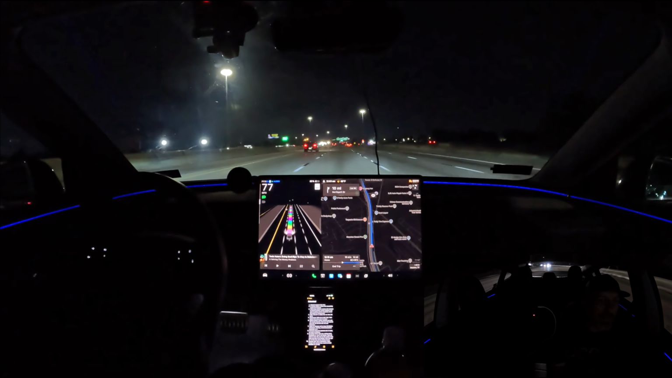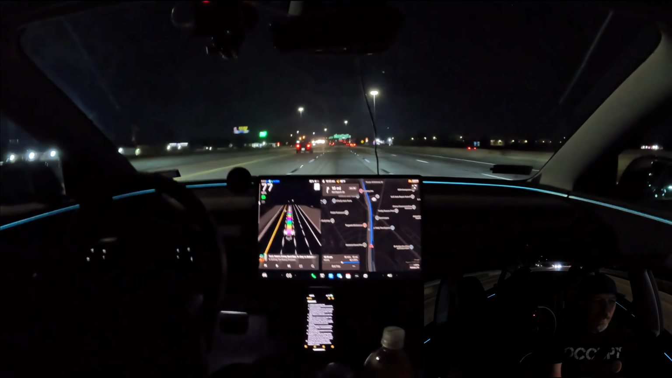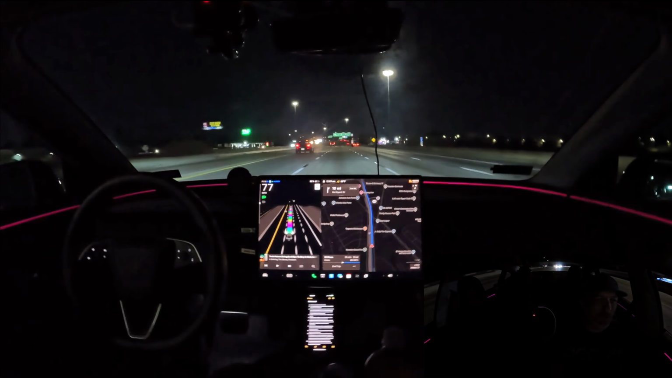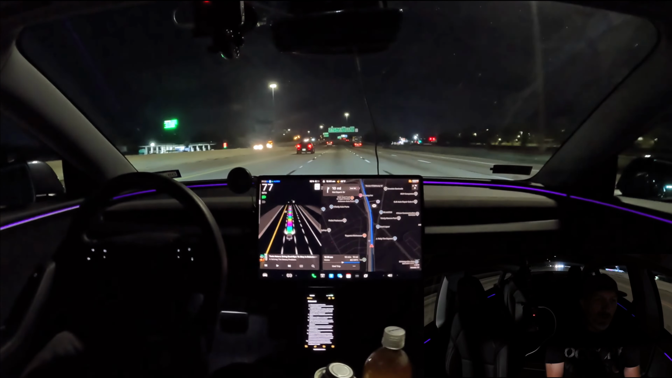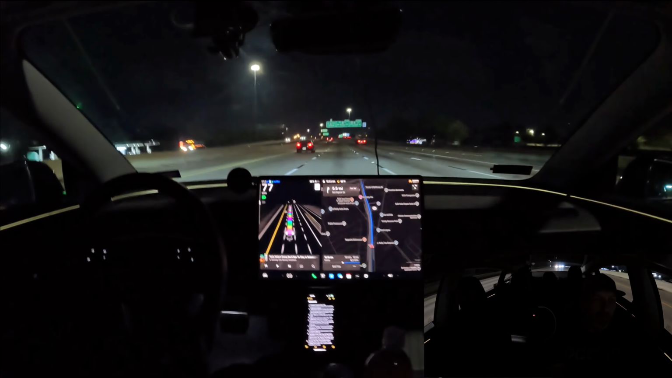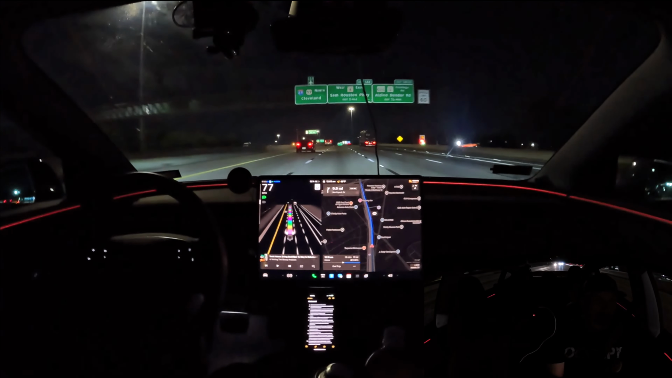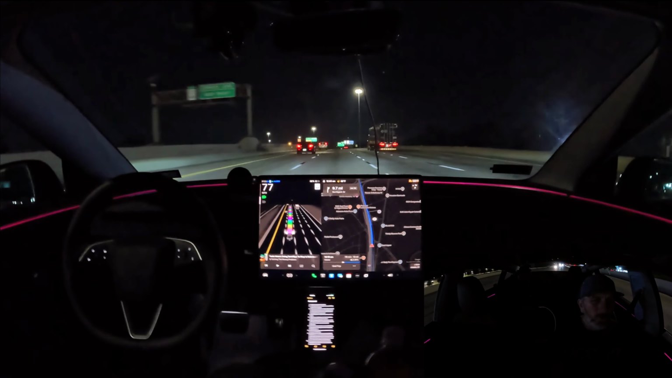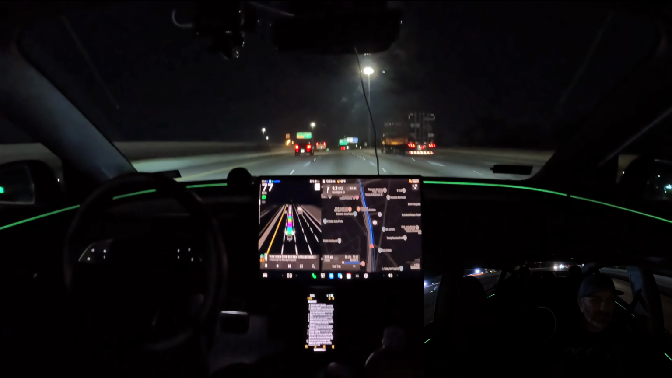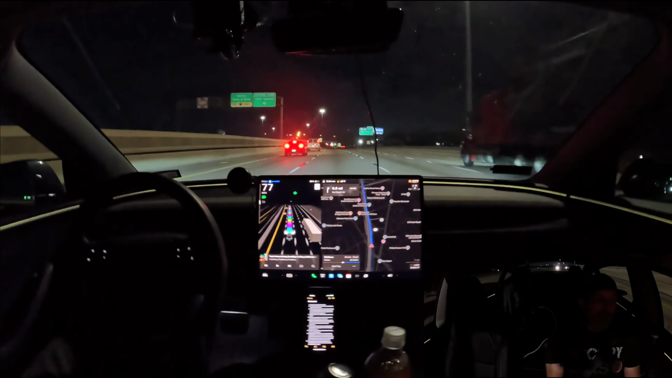And the Bay Area GeoFence is really big too. It's like 75 to 80 square miles, I believe. It covers pretty much all of San Francisco, the Silicon Valley area, the South Bay area, as well as parts of Oakland, and I guess you could call it the San Joaquin area. So it's a big area.